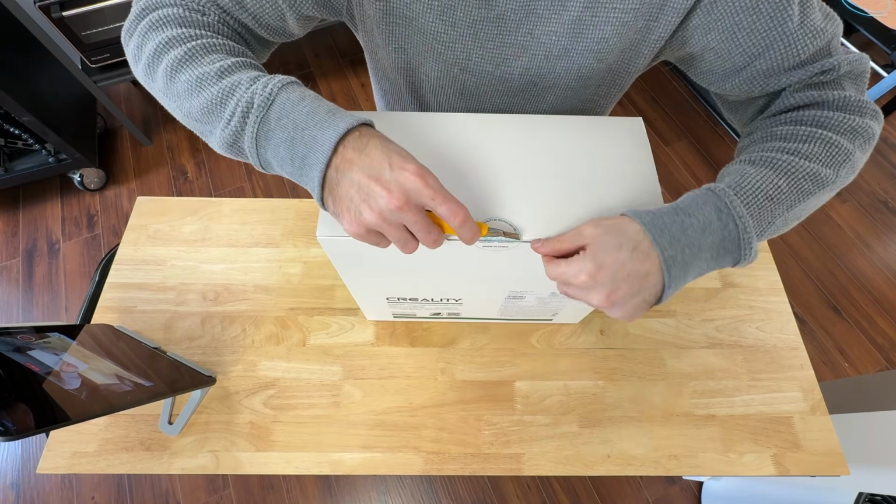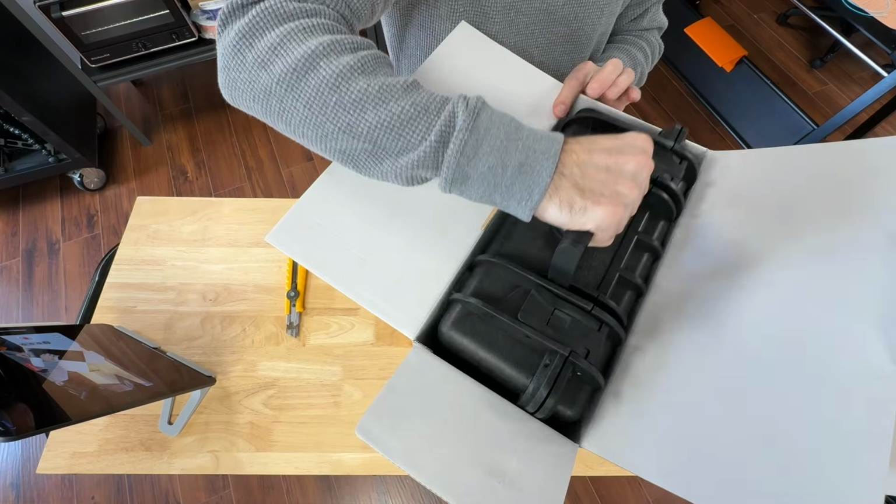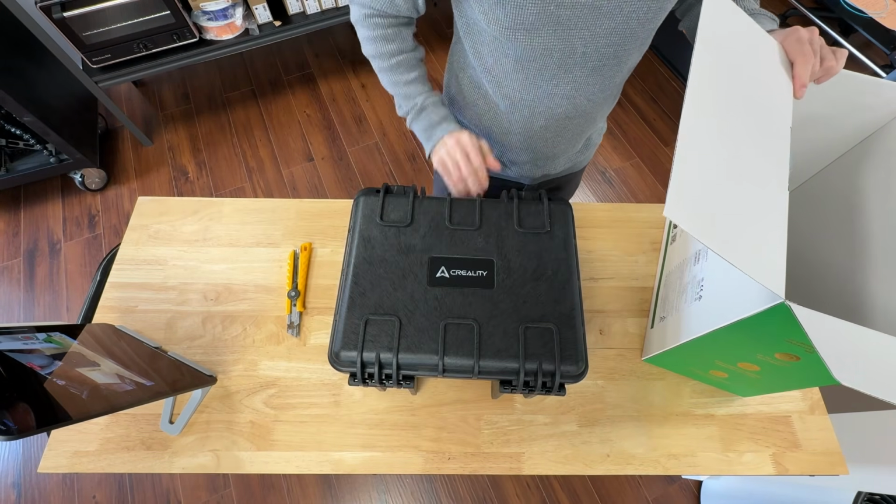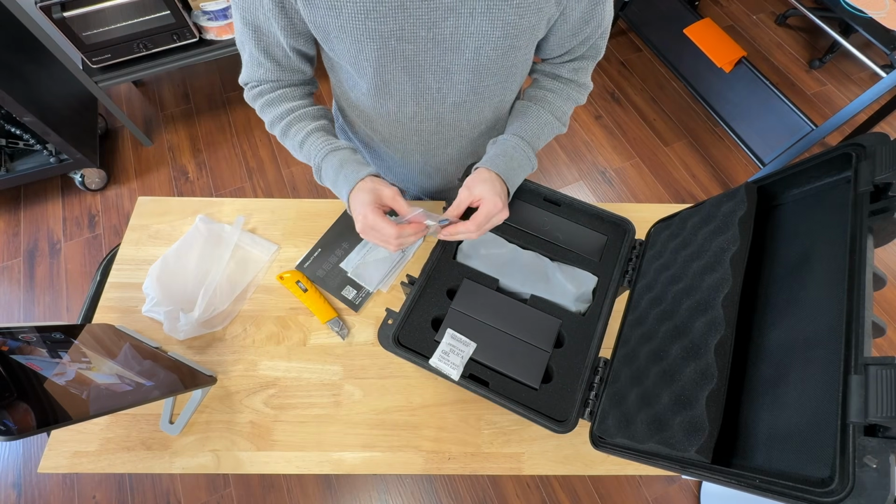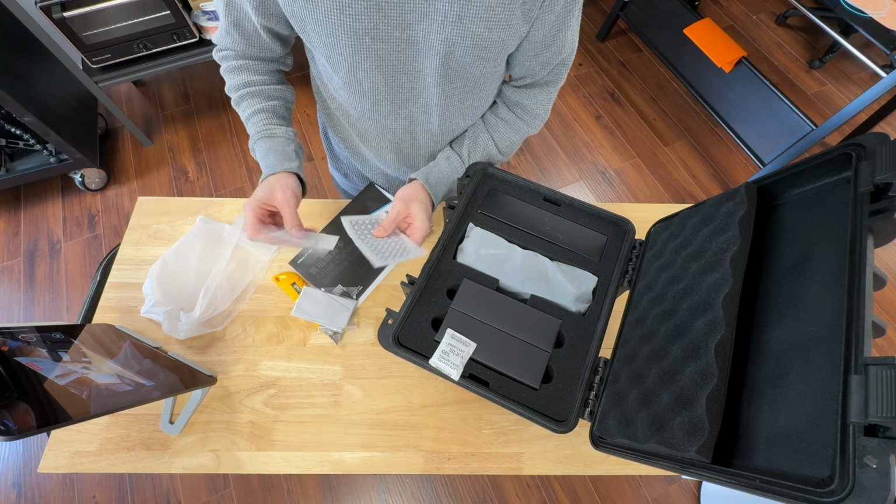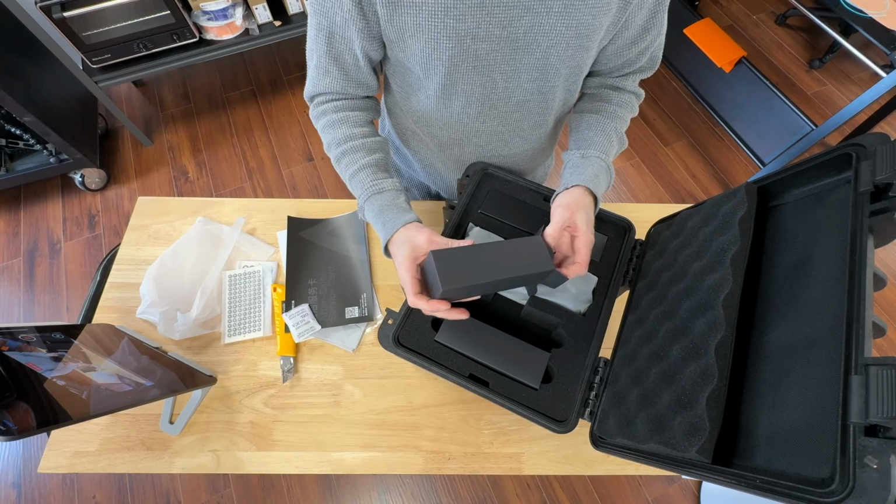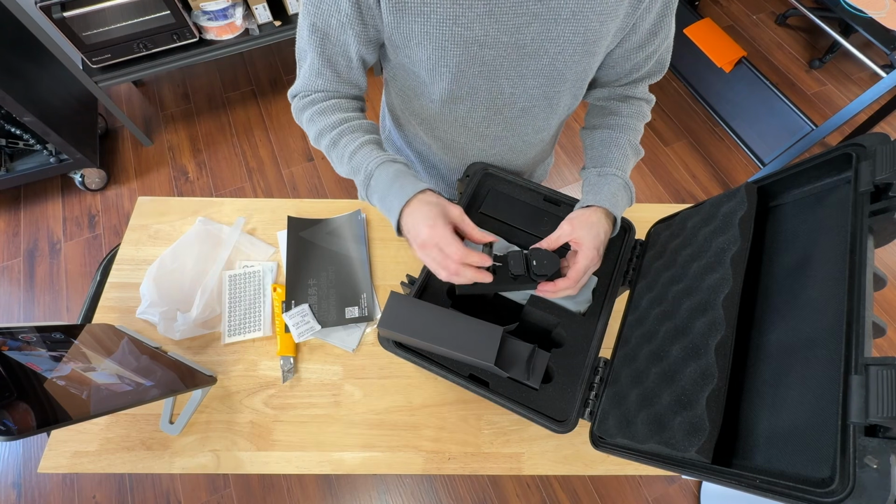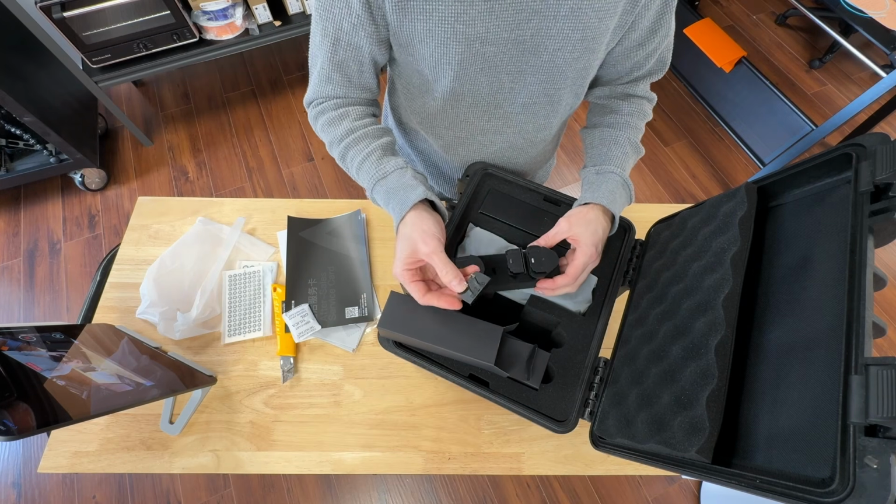I found the rustiest knife that I own. Try not to damage the box. Wow, this is actually a really heavy-duty Pelican case. USB adapter. We got some lens cloths. A lot of markers. And these would be your different varieties of AC power outlets. So I'll be using this one because I'm in Canada.